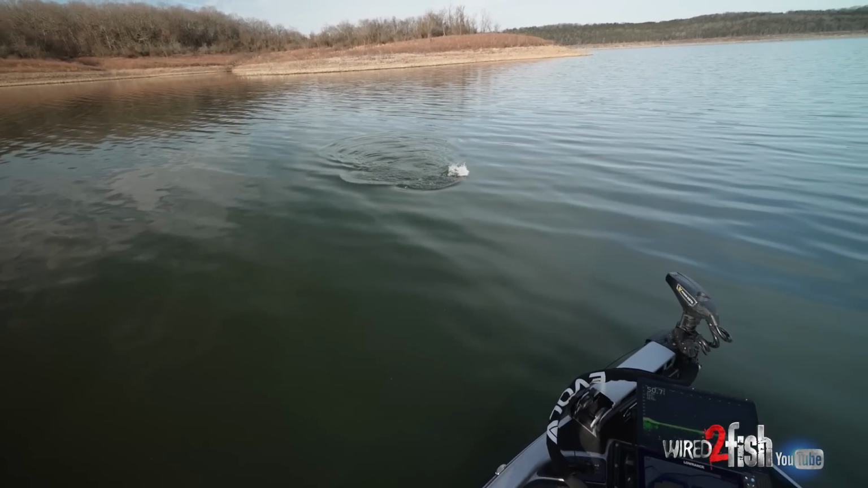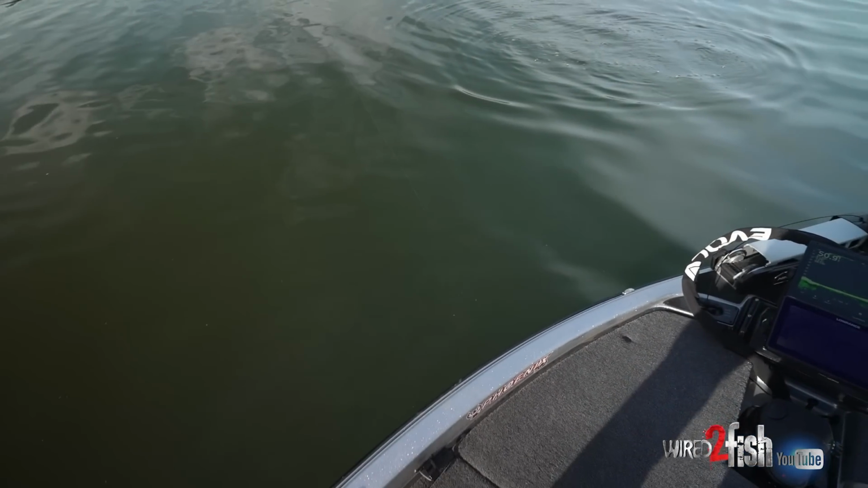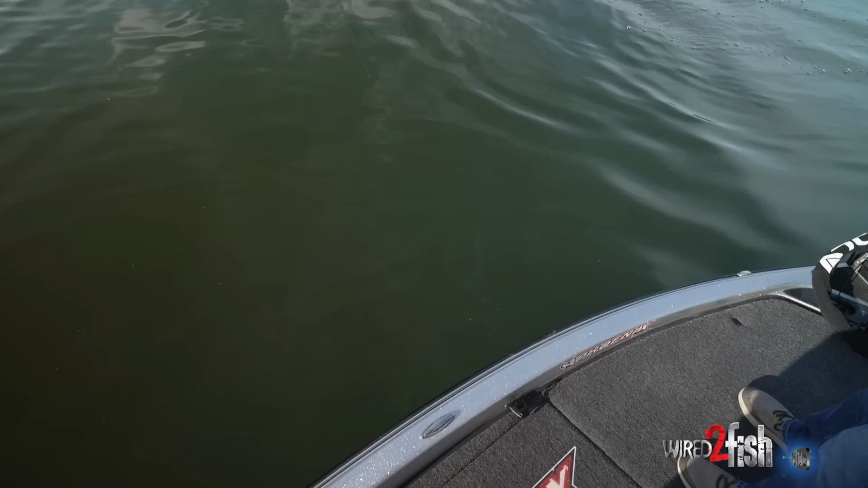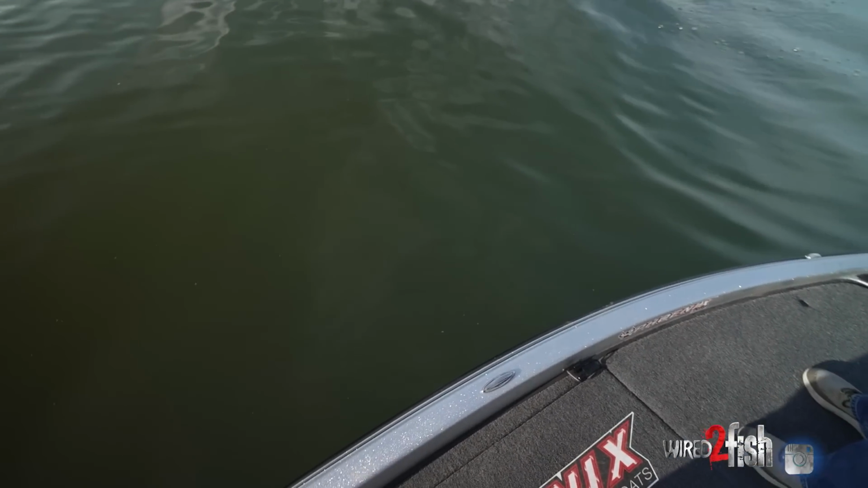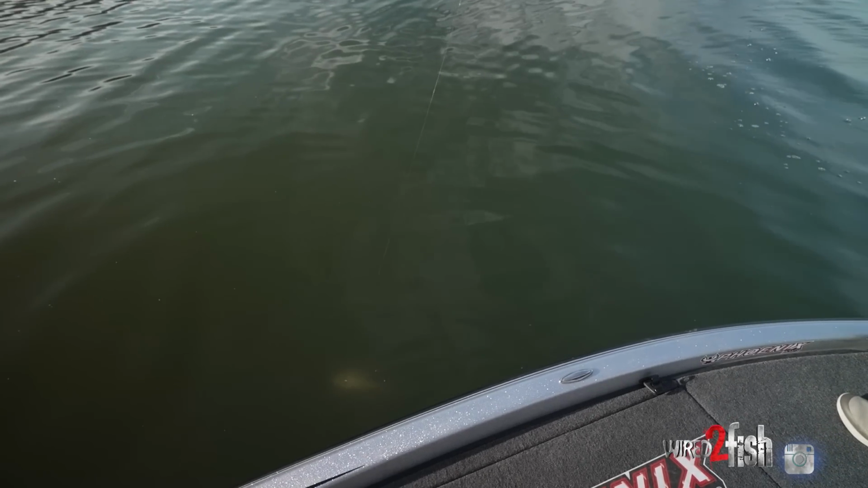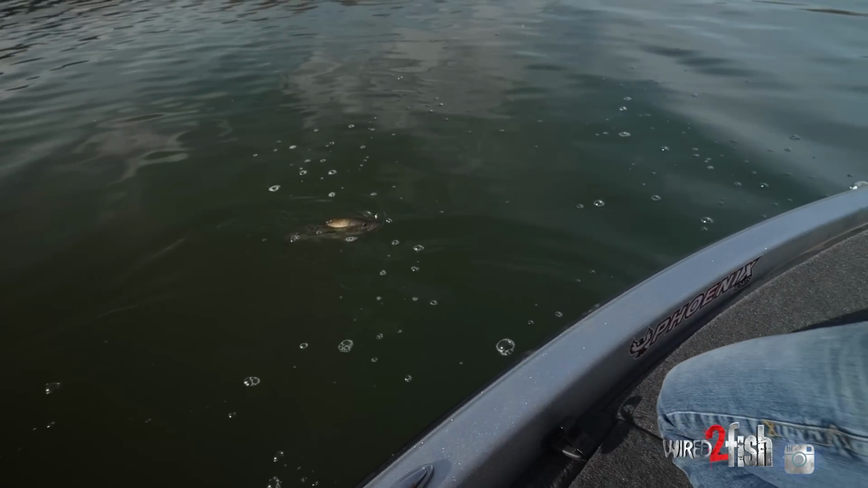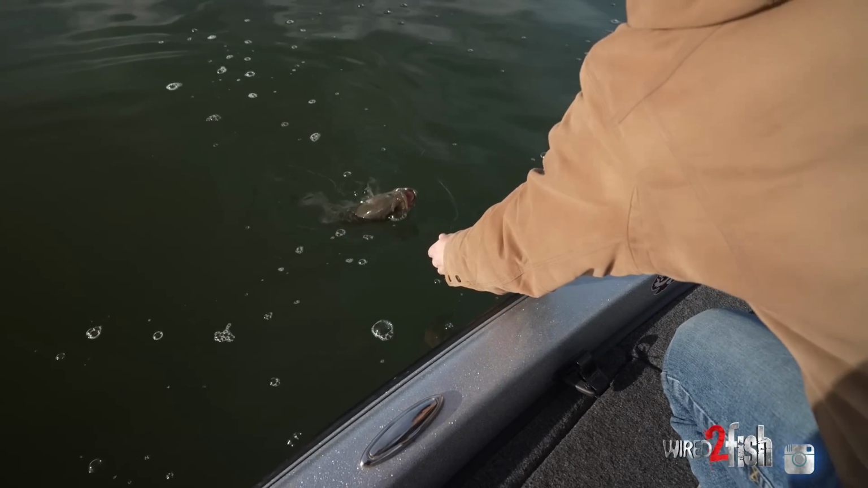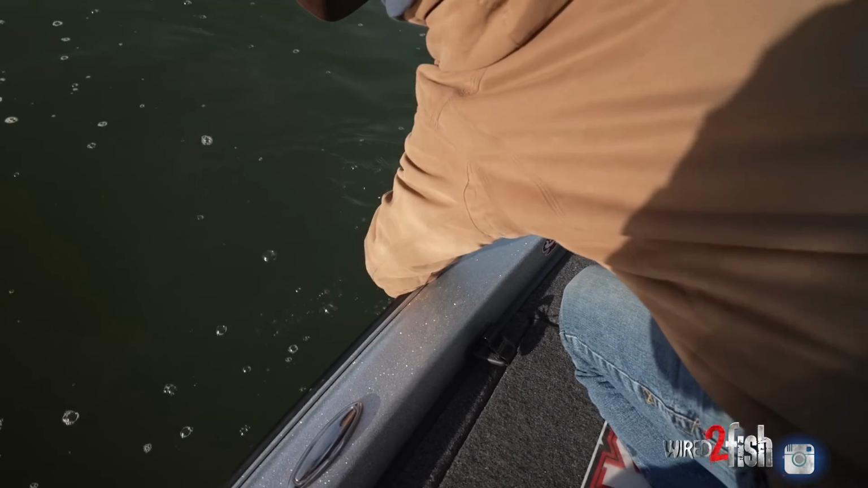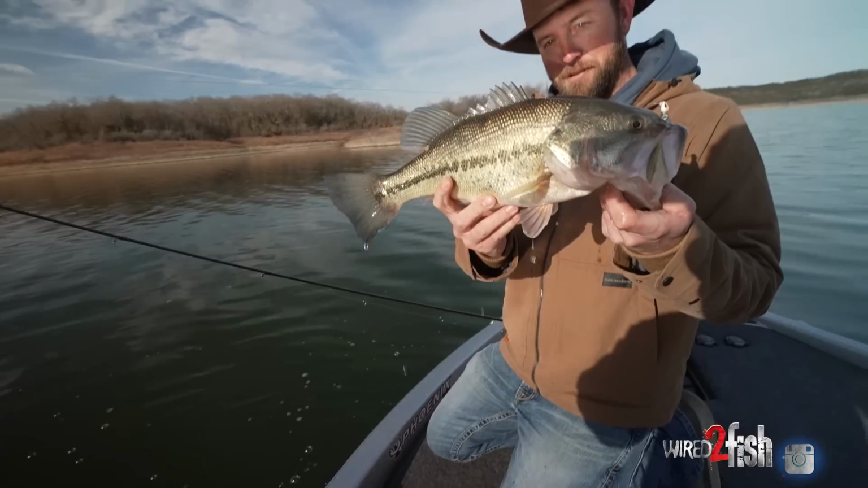Ace is up there swimming that real shallow. Look at that. See, that's what I like to see there. That fish is just up there in 5 foot of water, swimming up by the surface. Man, look at that fish. He's a chunk. He is a chunk. Oh, come here, baby. There. Hey, that's a great way to start the morning.